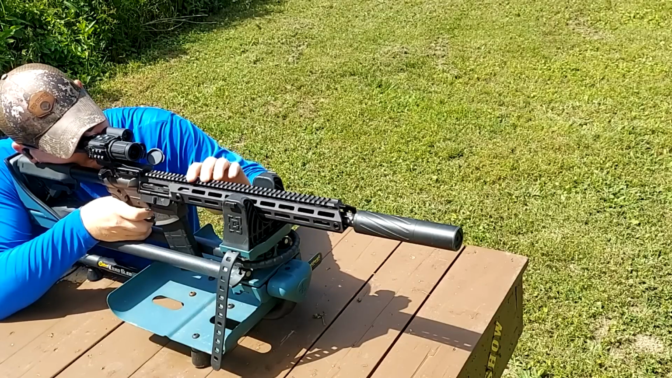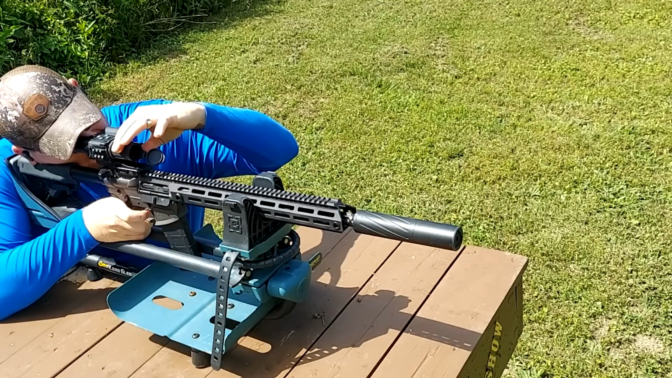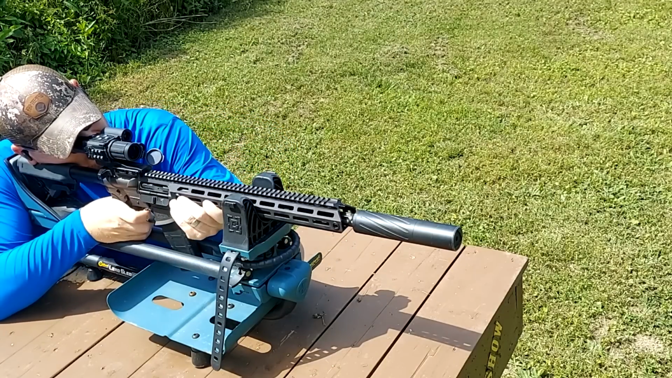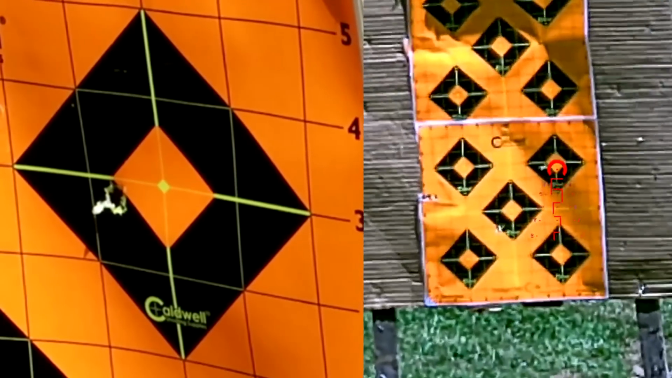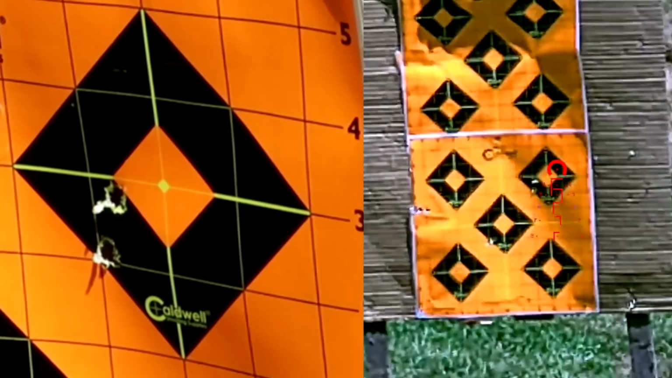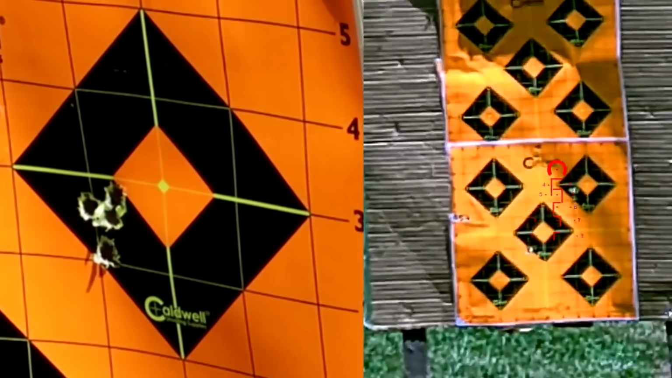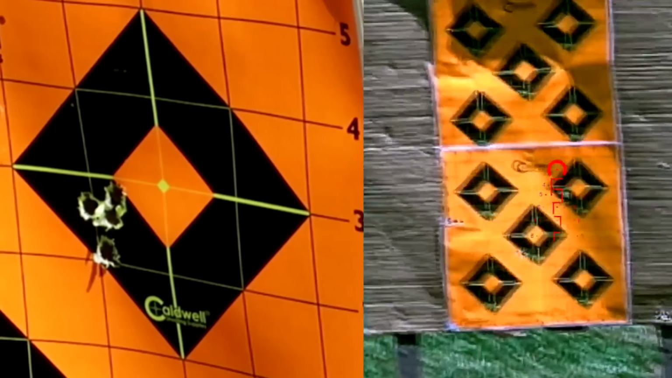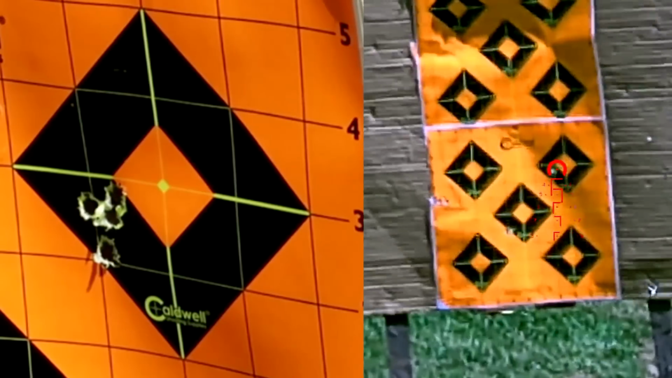See where we're at. Look at the focus here, make sure our focus is good. Get a little mirage, it's a little hot out here. Here we go, top right target on the bottom here. Oh yeah, we're in there now. I can see we're close. Like I said, this thing's super accurate, putting them about the same hole, but I need to come right another 3/4 of an inch here.